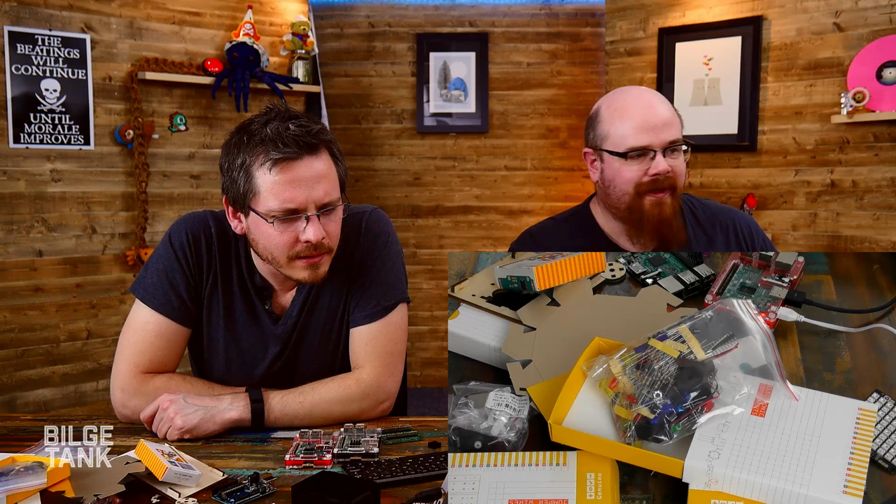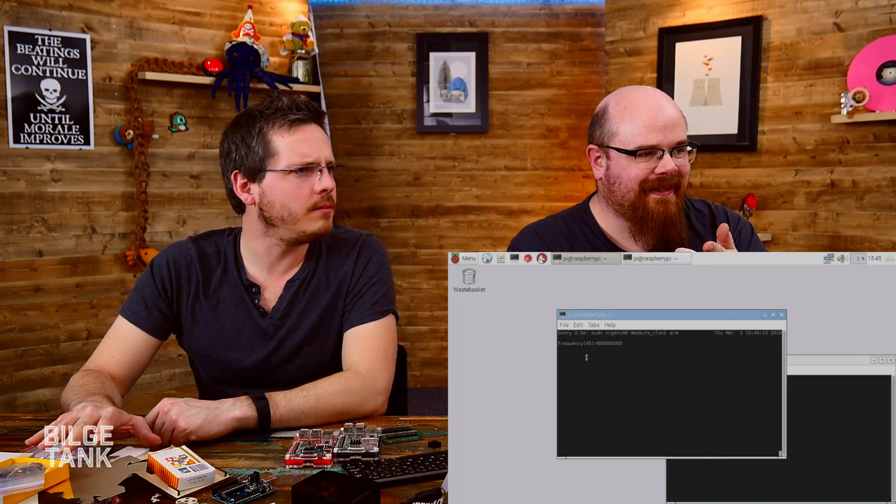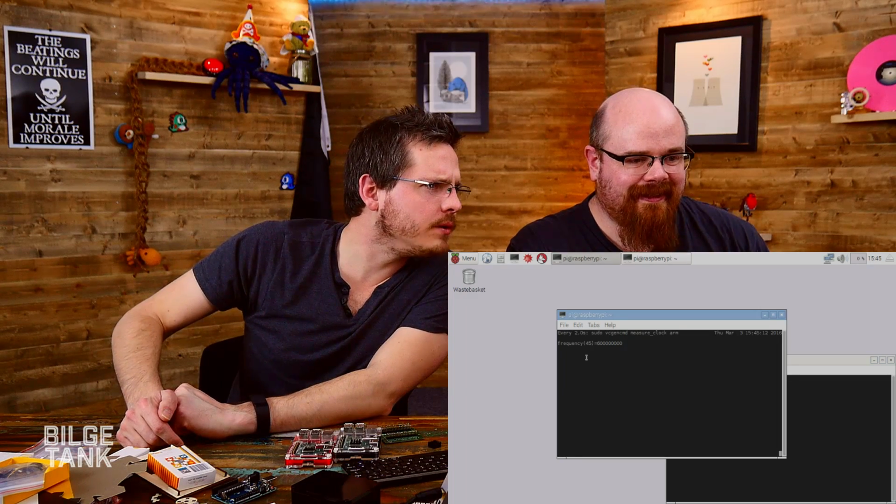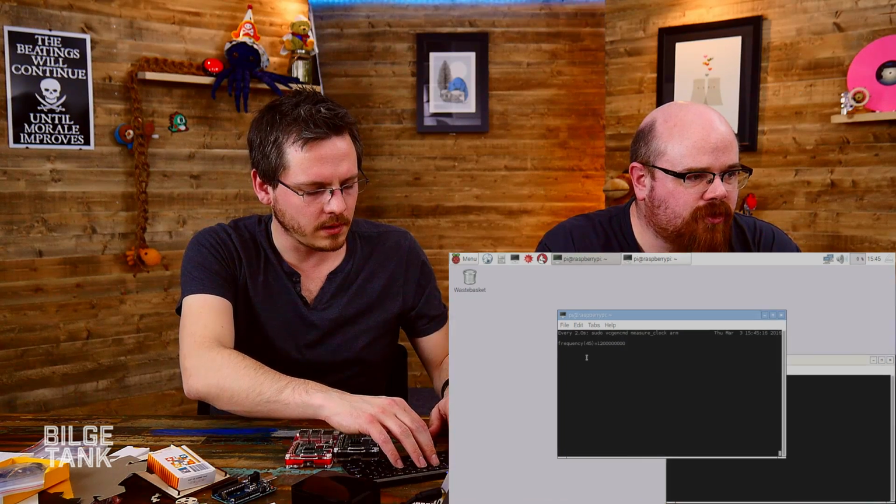So what else have we got to show? That was it. That was Genuino, and I finally found the command. Pi 3 thermal. Oh, well done. Yeah. So that's currently running. Okay. So it shows it's running at 600 megahertz. Let's zoom that in a bit.